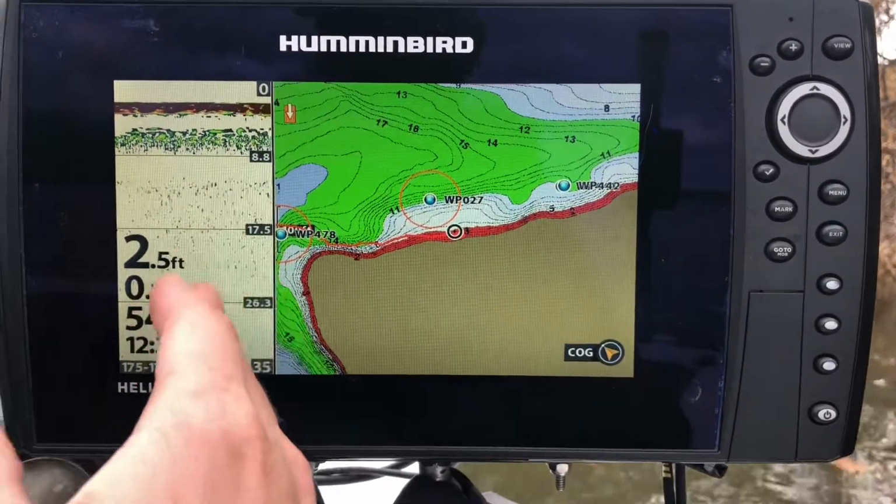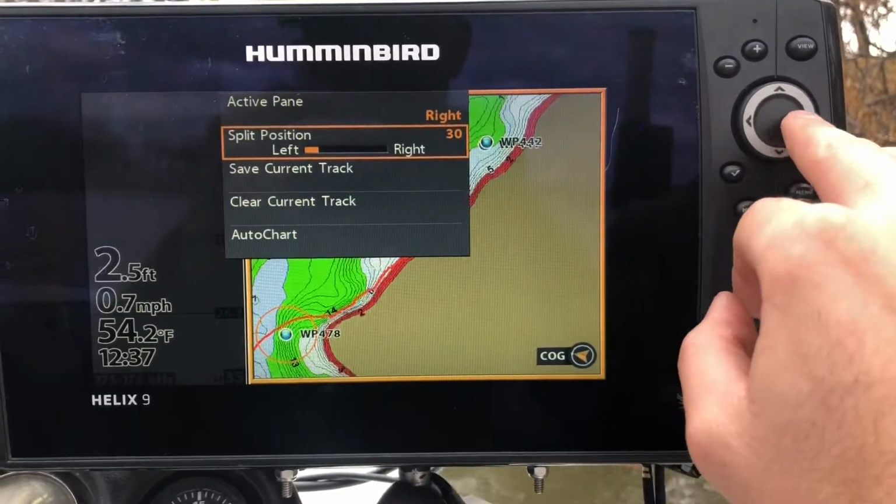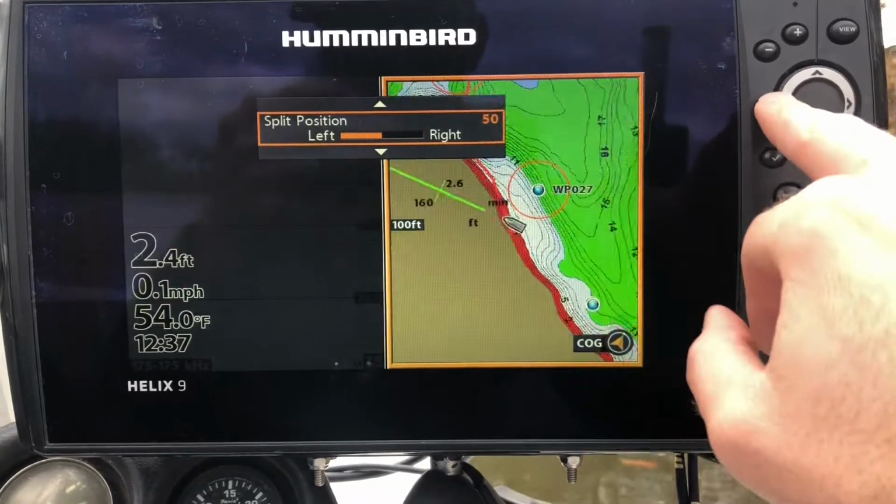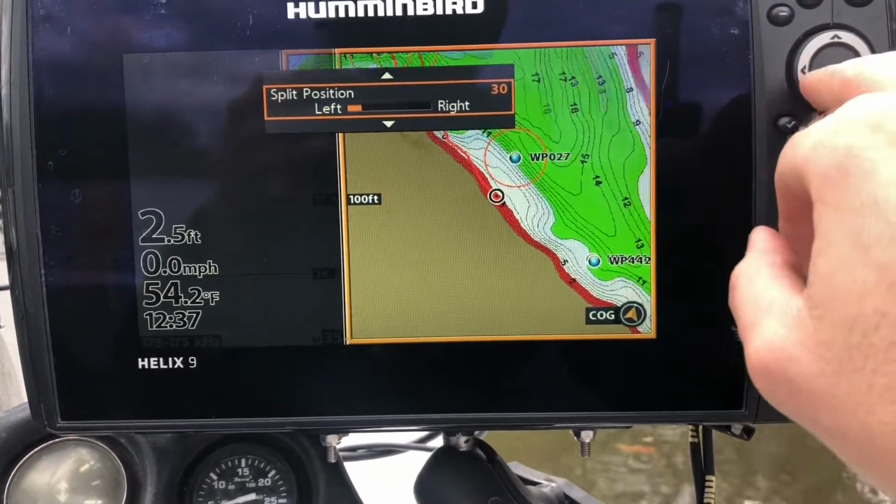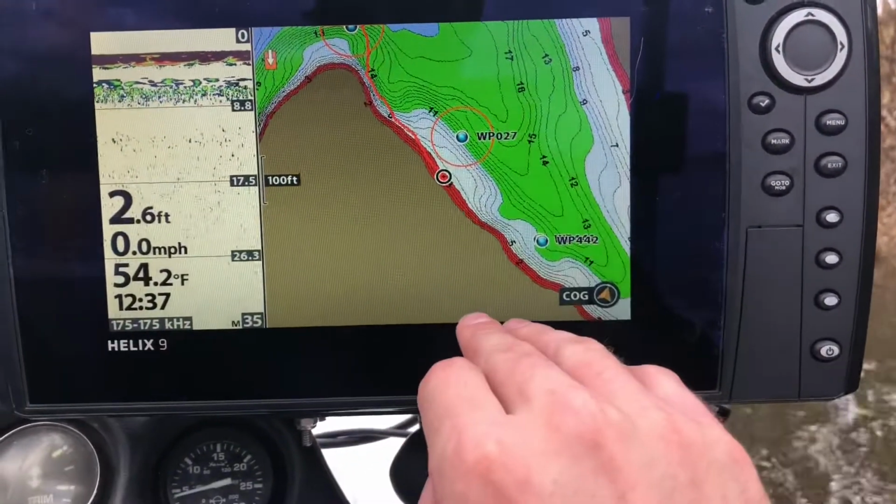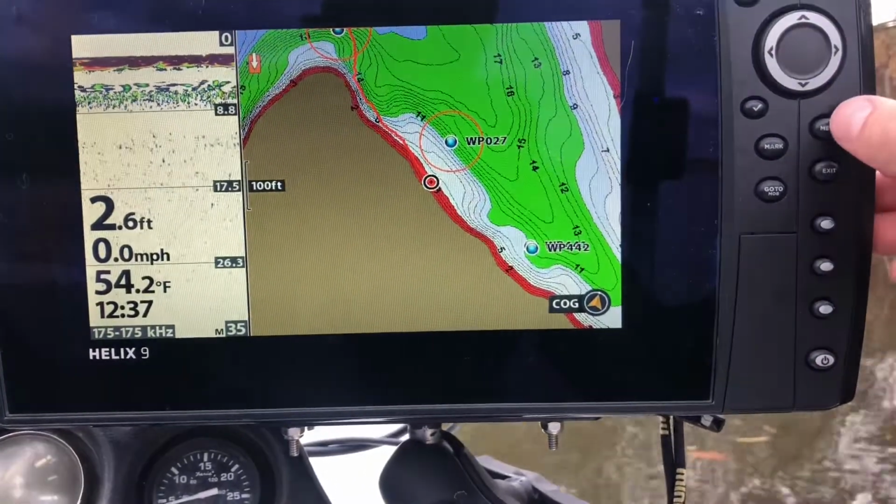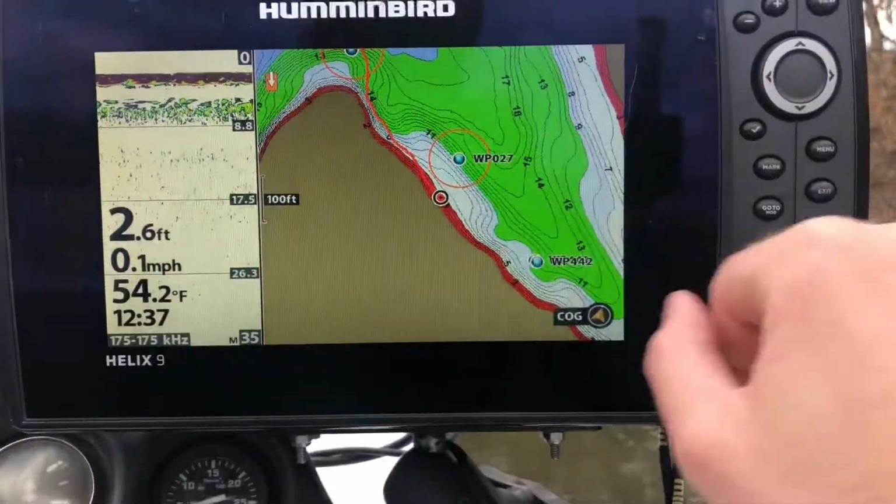The way I make this screen shift over is you come over here to menu, you scroll down to split position, and here you can play with how much you want, whatever, to take up the screen. I really like to run it on 30, so 30% of the screen for sonar and 60% or 70% of the screen for mapping.